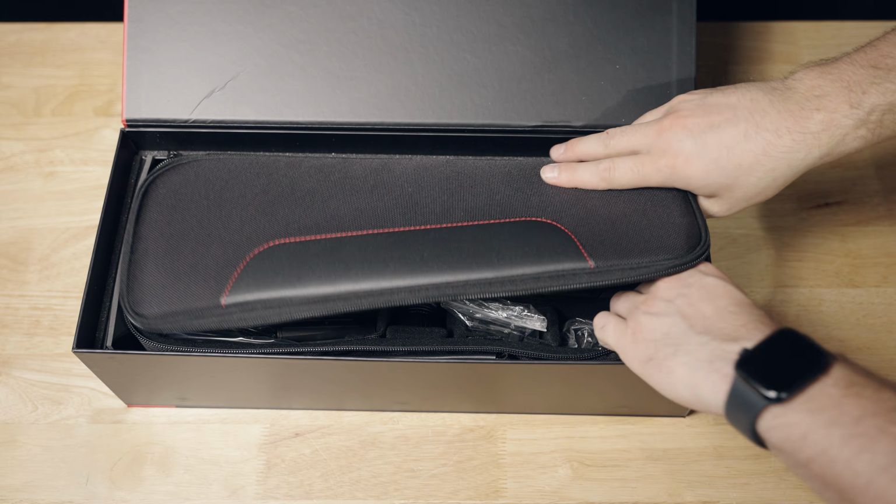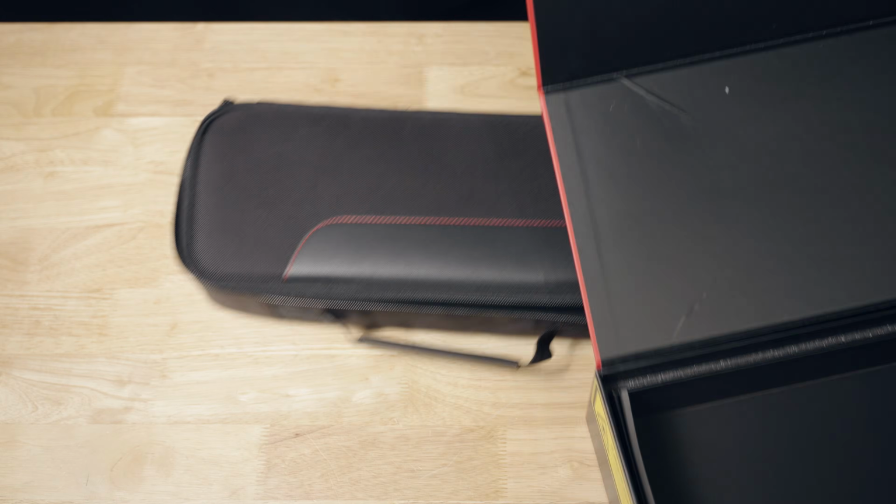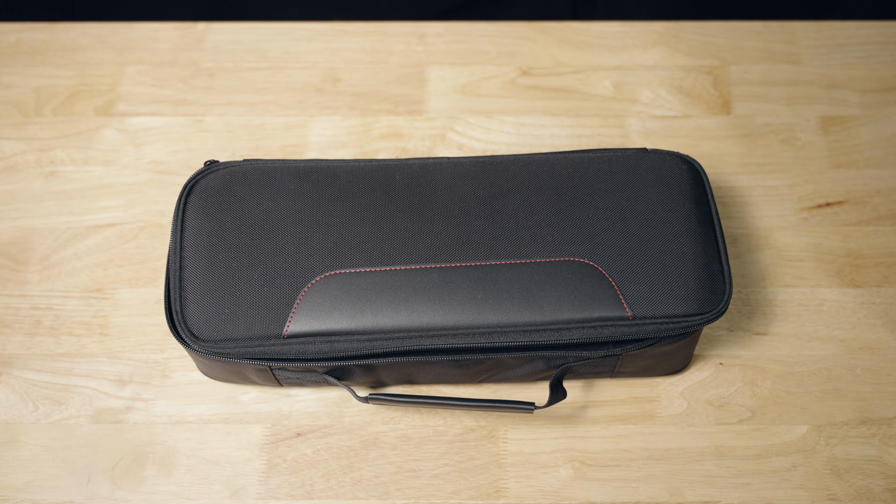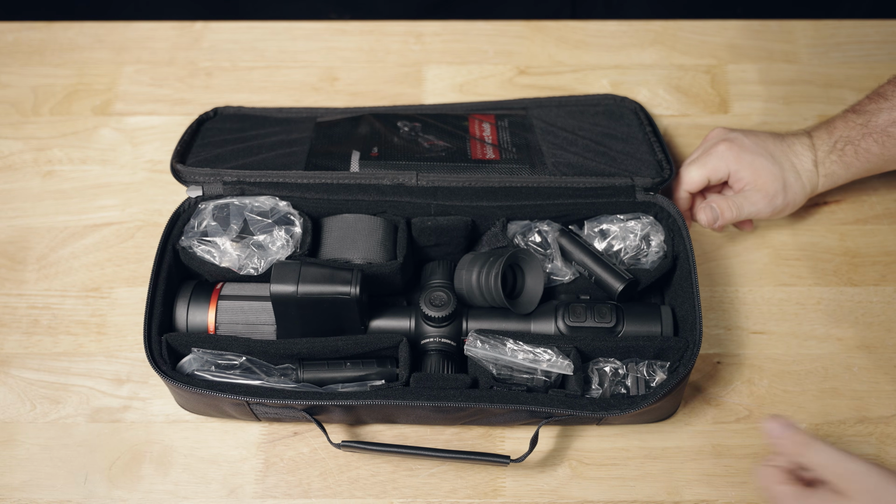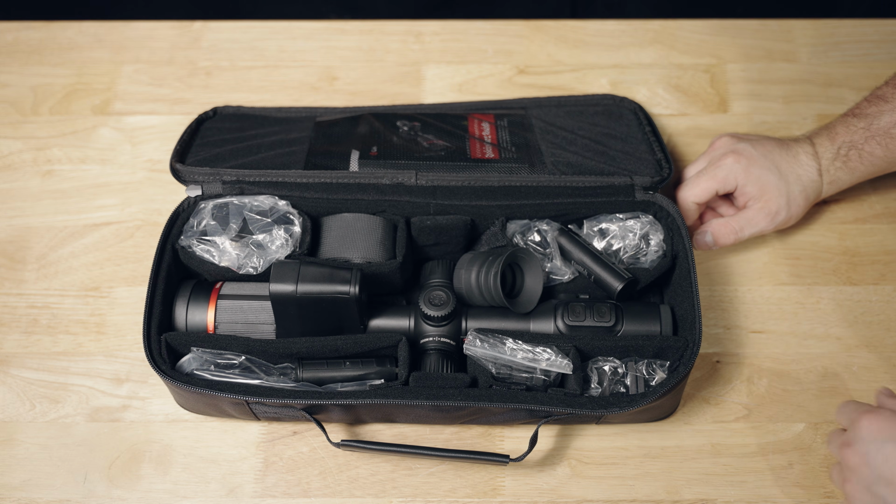So when you open the main box, you are greeted by a pretty nice carrying case, as you can see there, which is always appreciated. And then there is a lot of things included here. So that's why I wanted to take the time to show you what exactly is included.